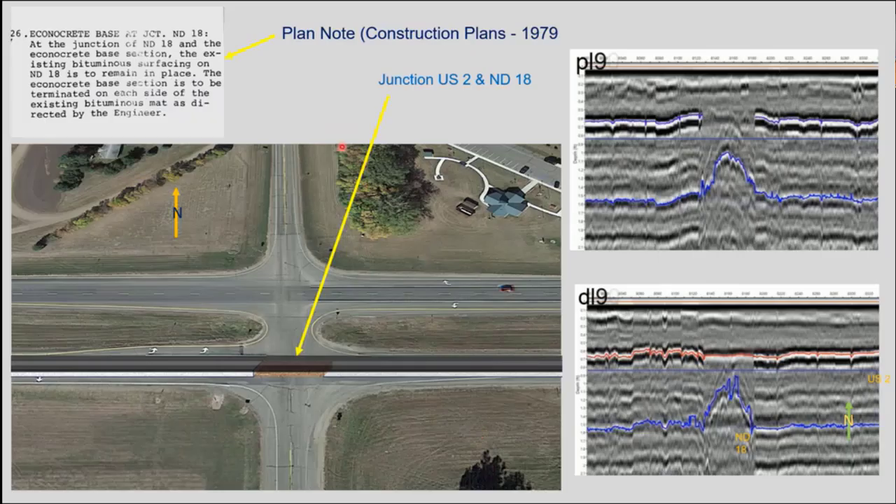Here's a neat thing too. In the original plans in 1979, there was a note stating that the econocrete base was to cease prior to getting to the junction with 18 here, which runs north and south, the Larimore turn here, and then start up again once you're past the highway.